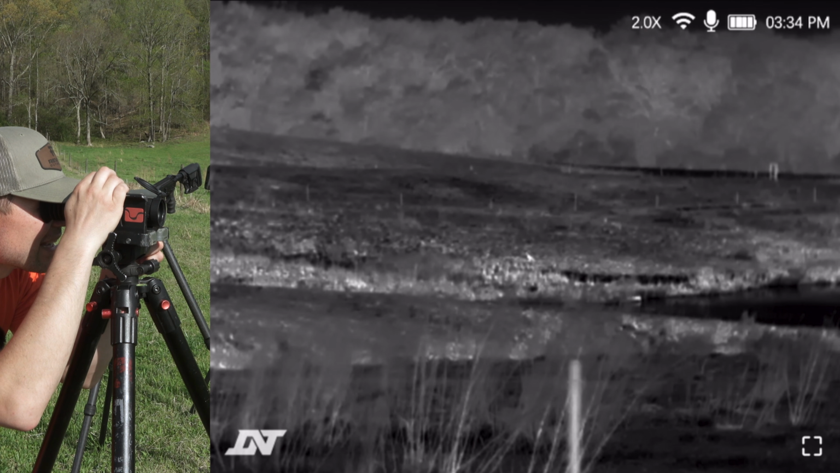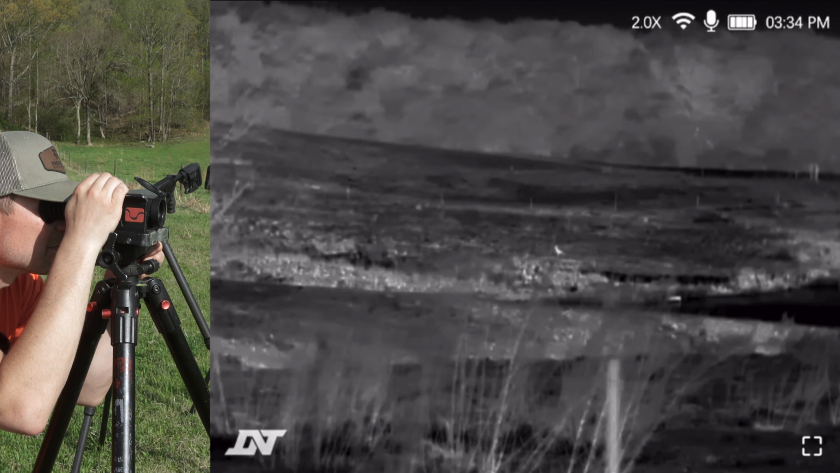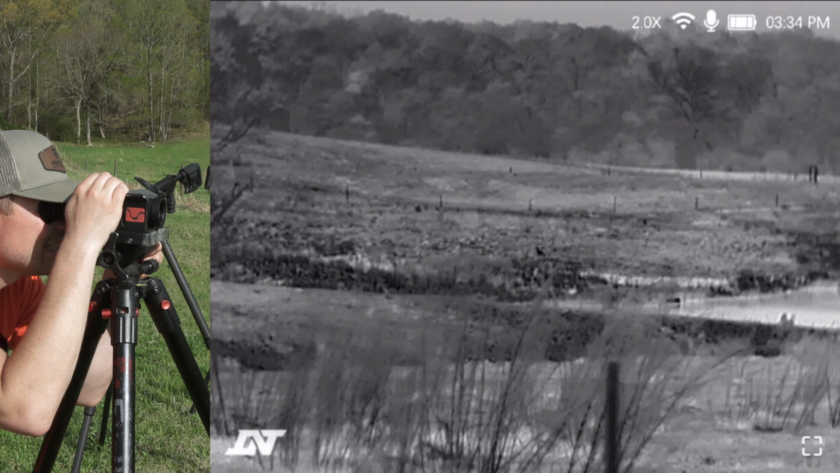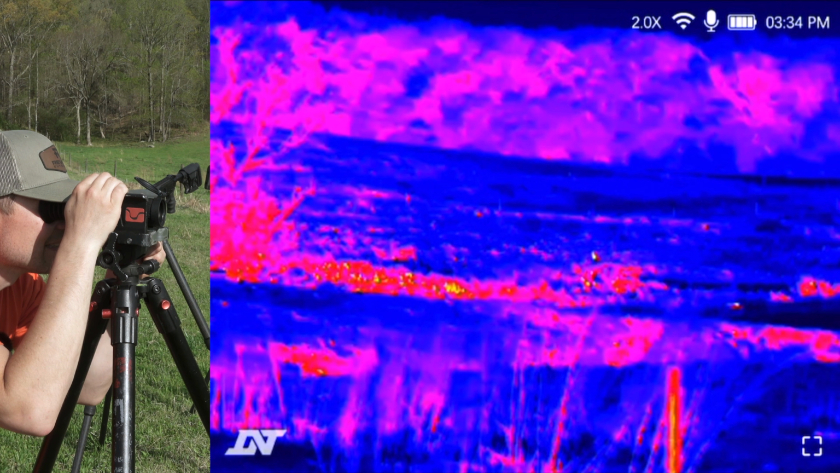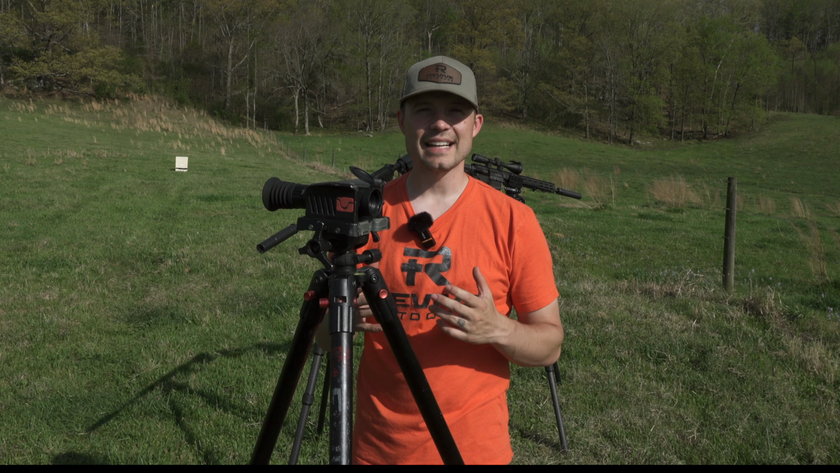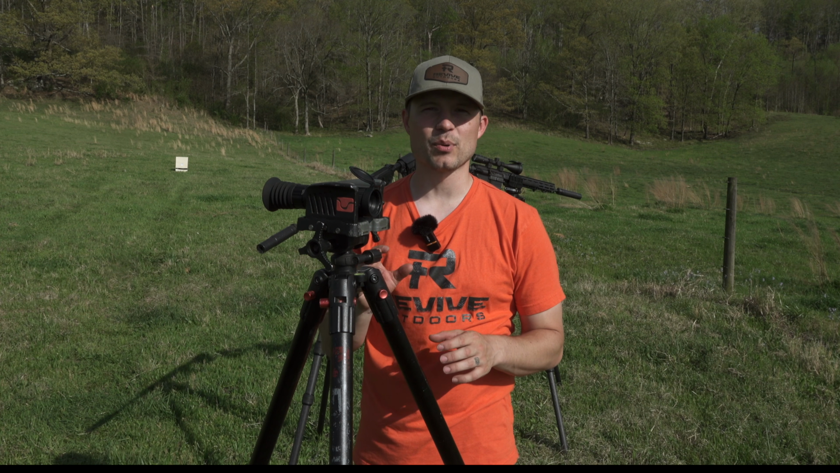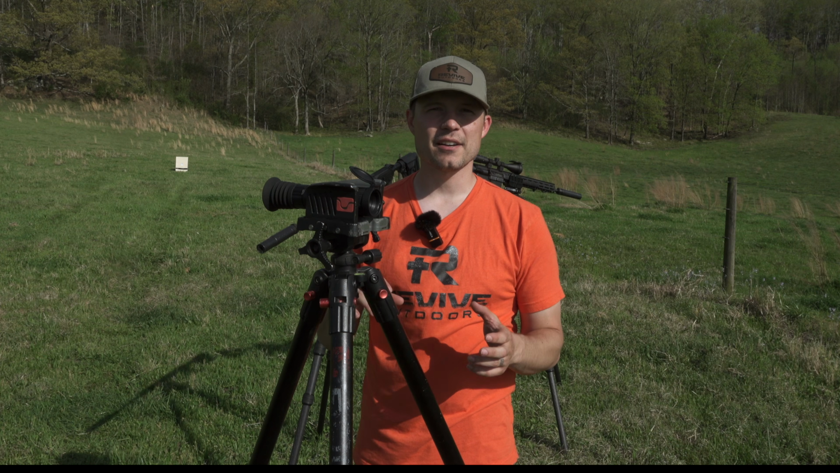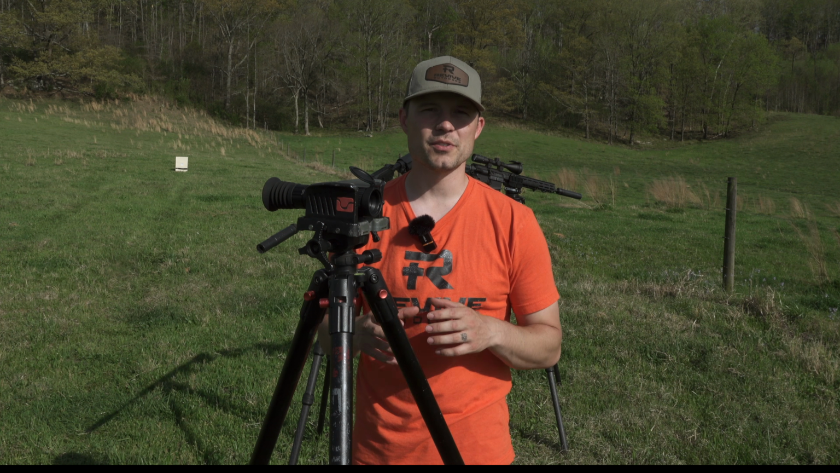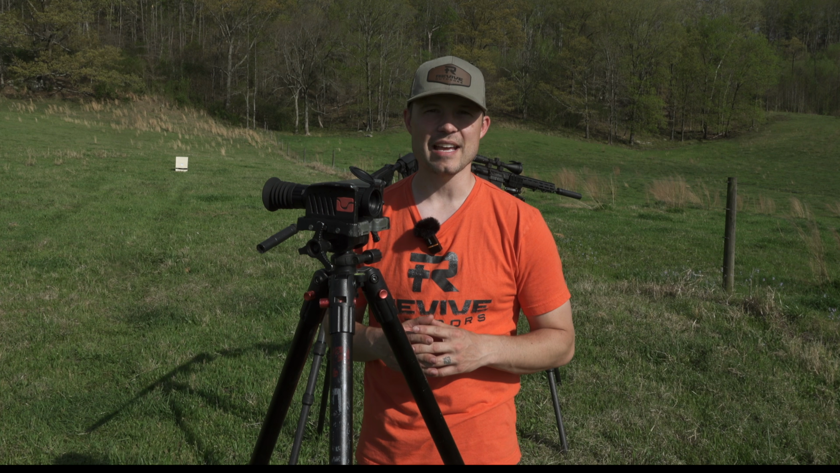Want to quickly change from white hot to black hot, you're going to hit that menu key in the center again. See, here is iron hot, and then back to white hot. That is going to conclude everything for the scanning portion of this video. We are now going to move over to the clip-on portion, but if you have any questions specific to that menu walkthrough, please let me know and I'll be happy to answer that for you.